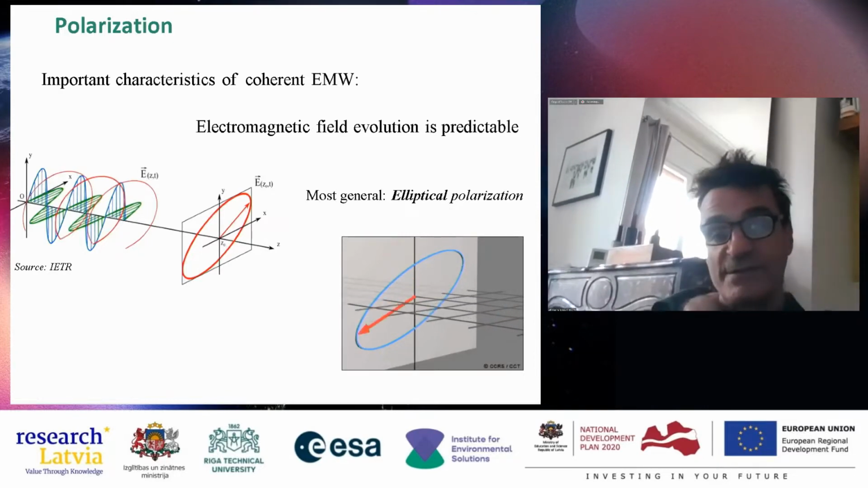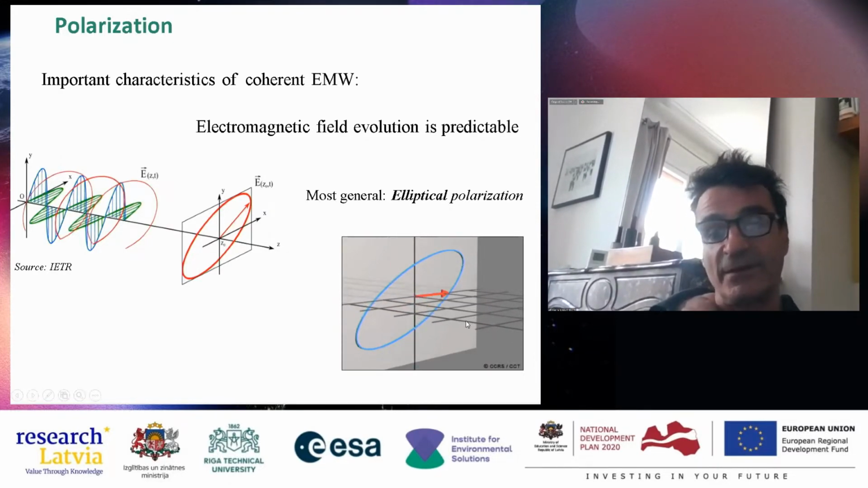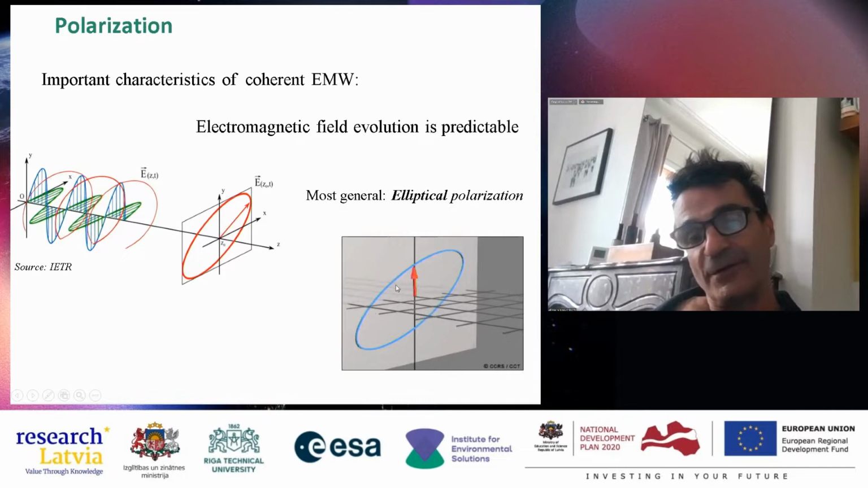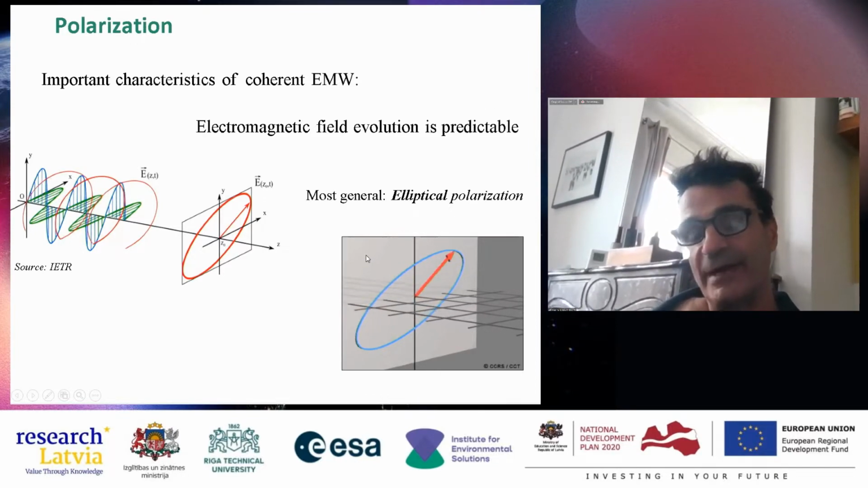What is the polarization? The polarization is just the geometrical location, the trajectory of the extremity of the electric field while the electromagnetic wave is propagating.